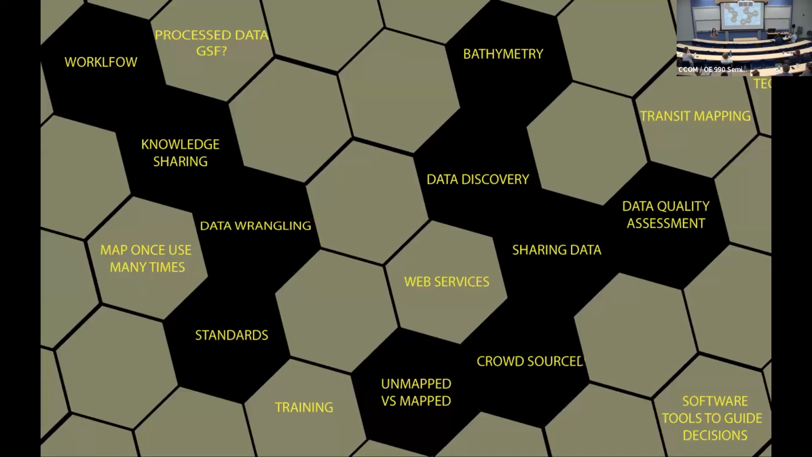How do we share what's mapped versus unmapped? Training, crowdsourced bathymetry, software and tools, data assessment, discovery, web services to help us discover data, bathymetry, what is bathymetry, how can we get it? All this great stuff, transit mapping, right?